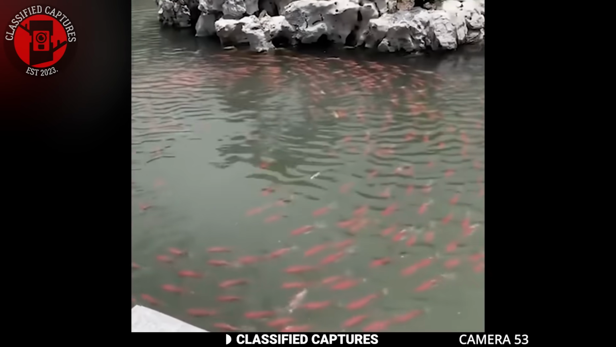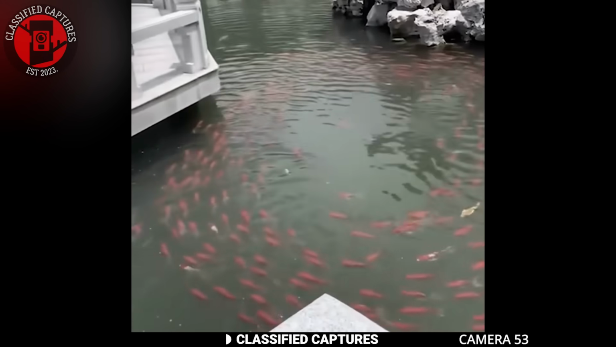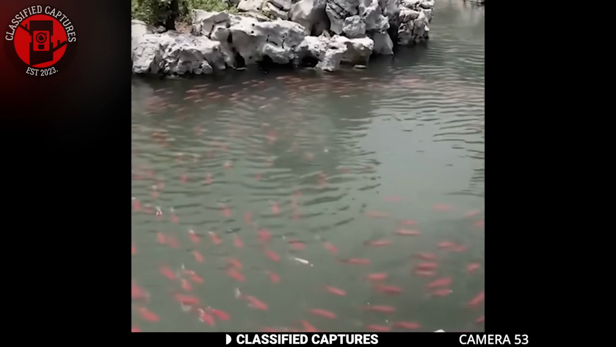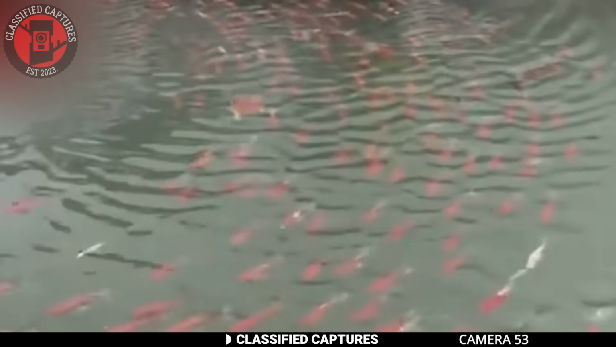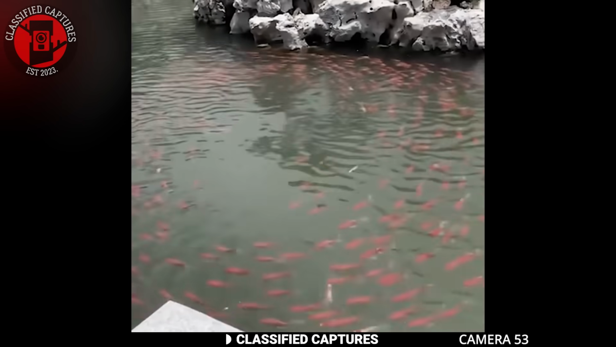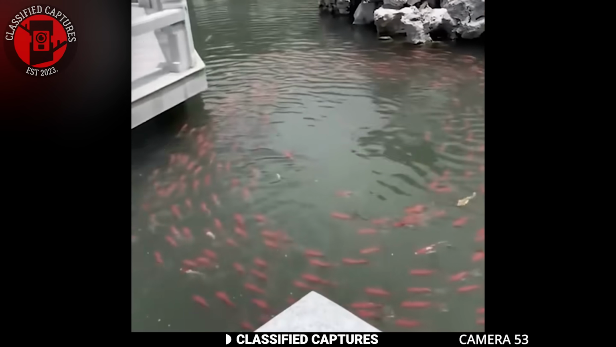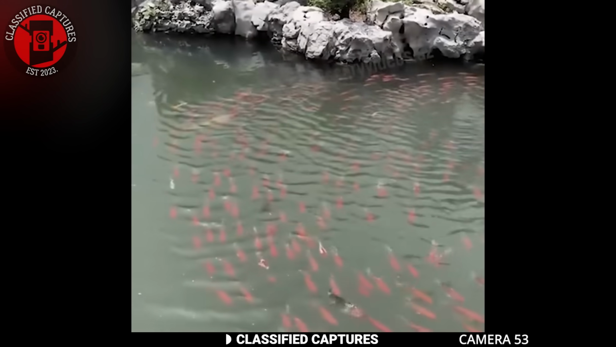Fish often display such coordinated movements when they feel threatened. This spiral pattern could be a defense mechanism, an attempt to confuse predators, or a response to environmental changes. Some believe it could also be related to shifts in water conditions or even an impending natural event. What do you think is causing this eerie fish behavior? Could it be a sign of something bigger happening underwater, or is it just another fascinating aspect of animal behavior?